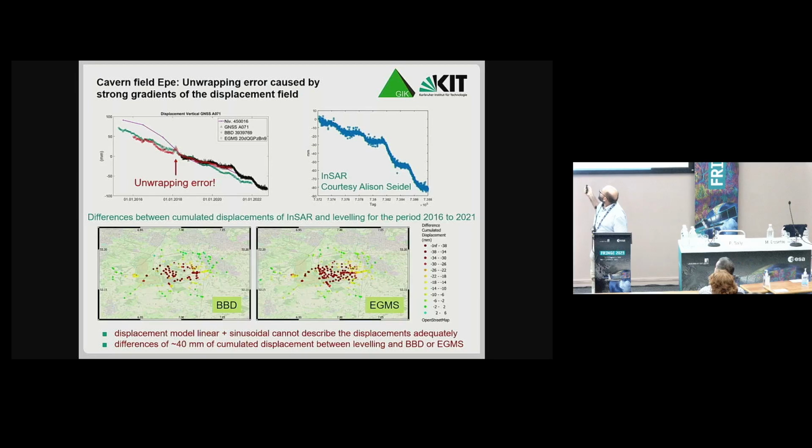In the upper right graphic, you see an InSAR time series at the same location that was produced in our working group, and you see that there is a very steep descent at this time where the unwrapping error happens. This unwrapping error does not only happen at some points, but it occurs in the whole area of strongest displacement.